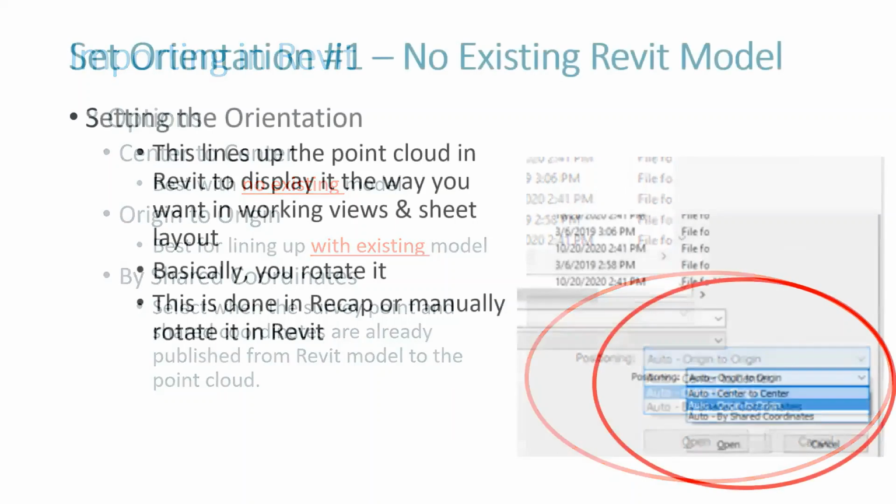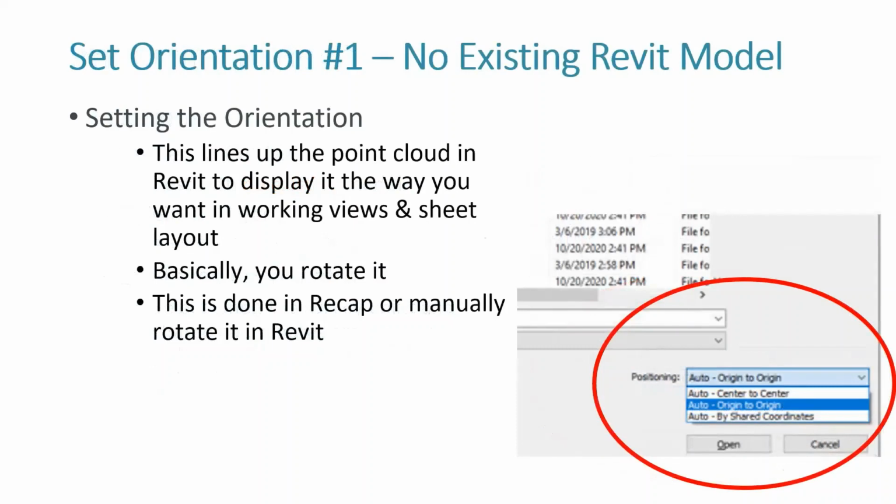All right. So many times we'll scan, we'll create a unified point cloud. We'll create those RCPs and RCSs, and then we'll send it to the customer, and they'll say, it doesn't line up with my Revit file. Or in this case here, they don't really have one, and they'll say, it looks kind of weird. It's kind of at an angle. I can't really work with this very well. That's not how I want it shown up on my sheet.